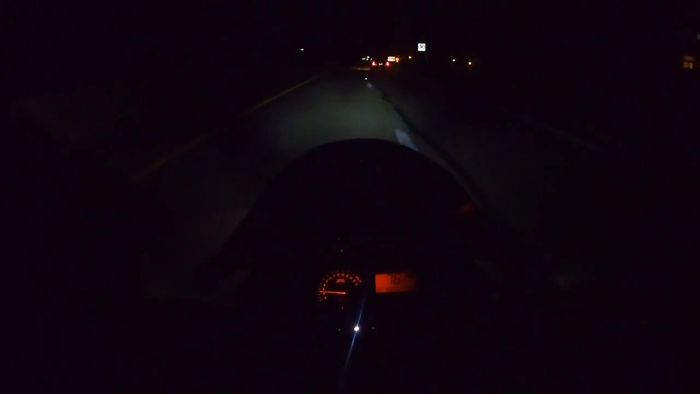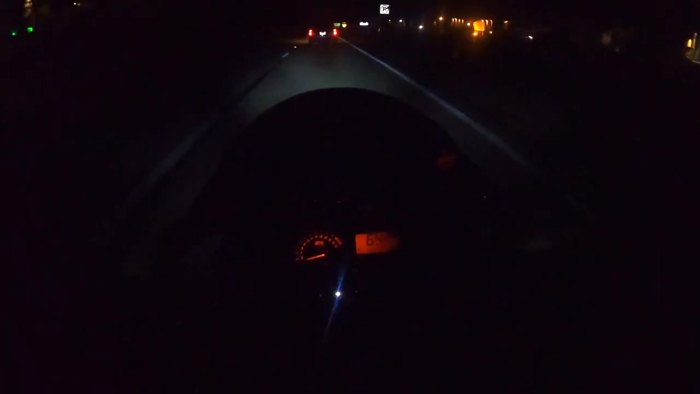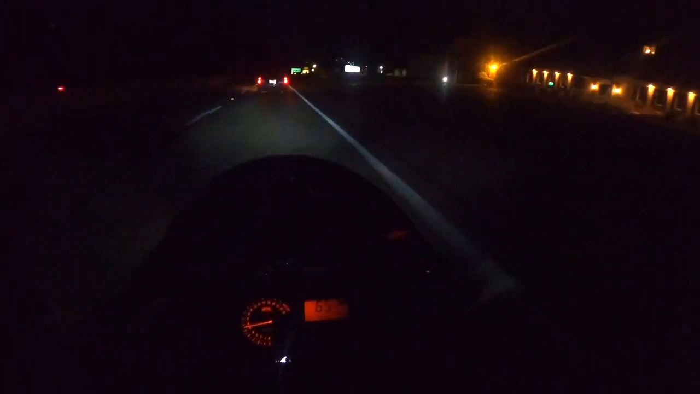This is not the place to be doing that, but I figure. There you go. Now we're cruising. I always know when I'm in 6th because whatever the speedo says, the tachometer is always 10 under. You know what? I'm gonna get behind this guy right here because I need to make this turn up here. But yeah, so 6th gear, usually 10 under, whatever.